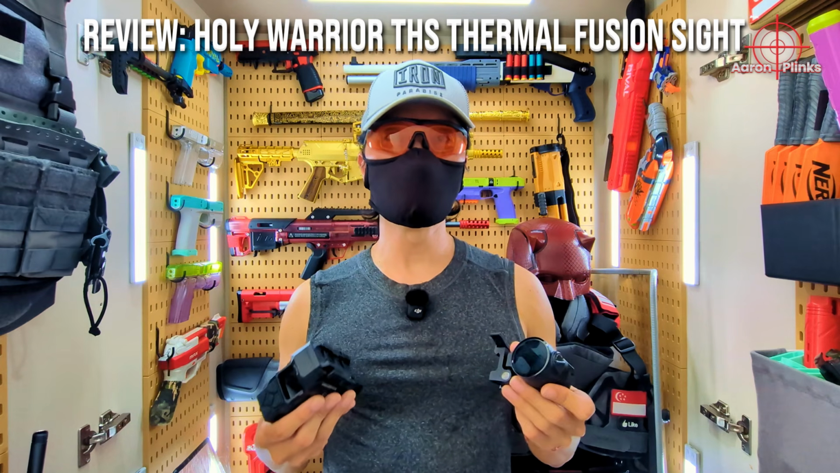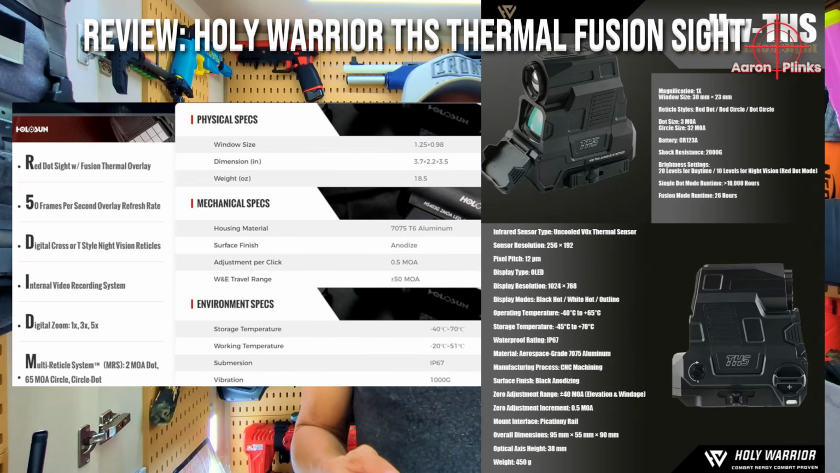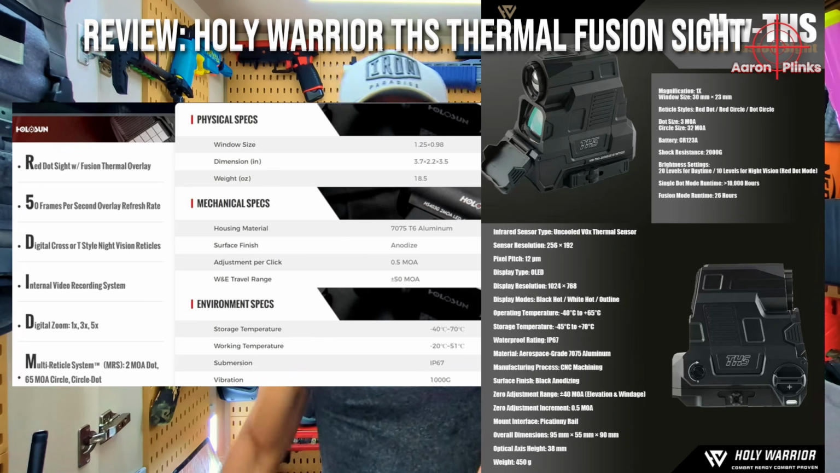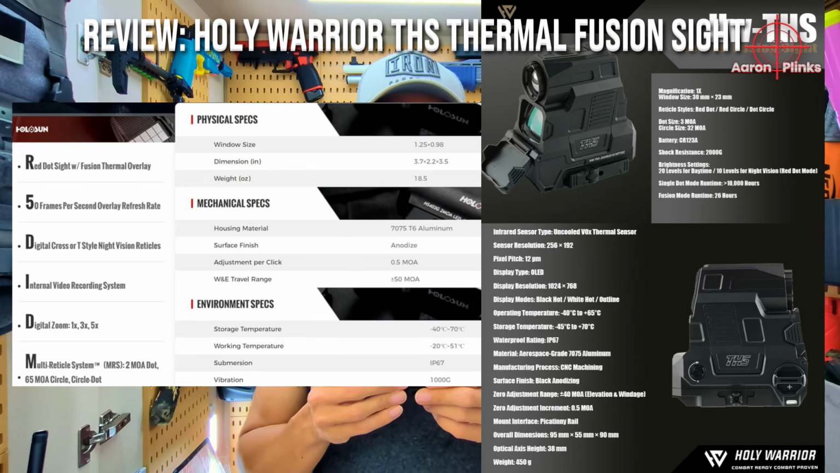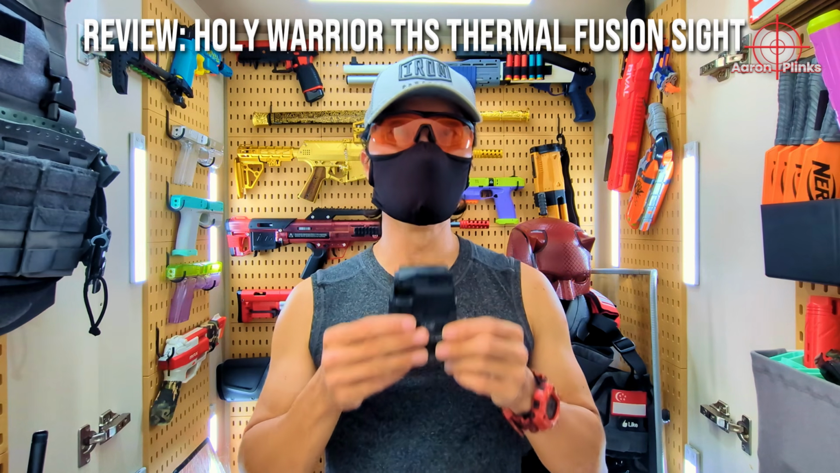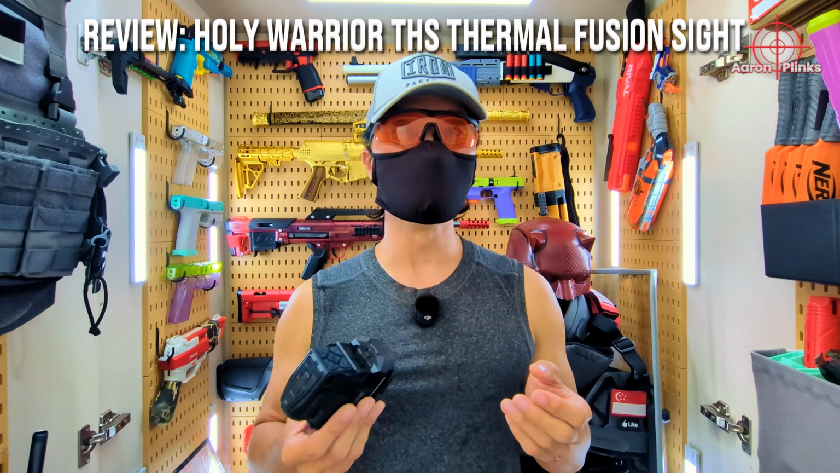Here are the stats of the Real Steel one and this Holy Warrior one side by side. The obvious differences are that the Holy Warrior one has no video recording. However, this Holy Warrior sight seems to have similar thermal imaging capabilities. Obviously, I will not know the actual difference in performance and cannot compare this to the Real Steel version because we can't get Real Steel sights here.